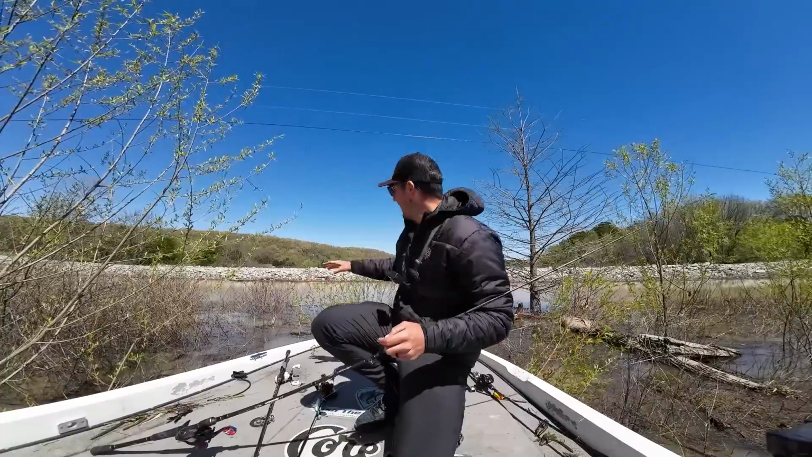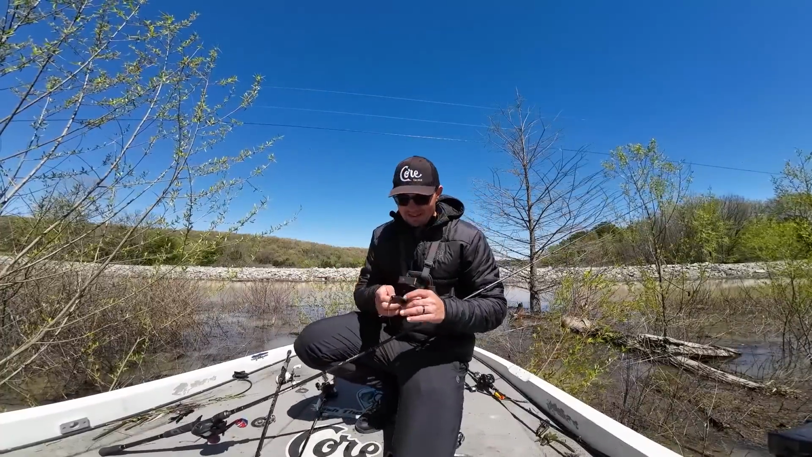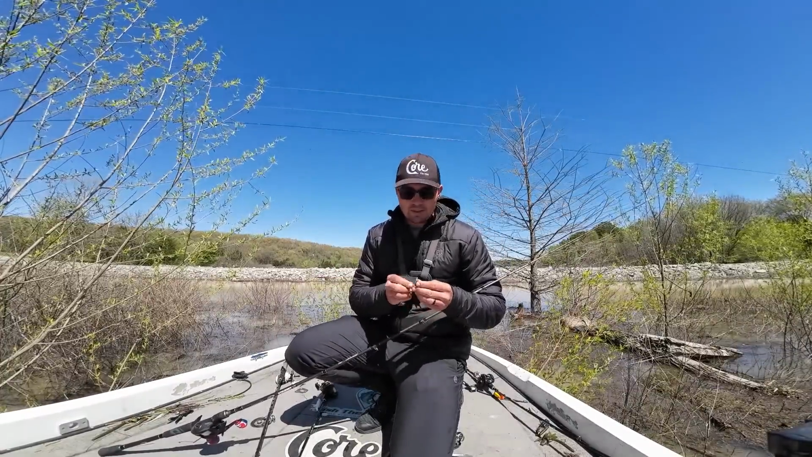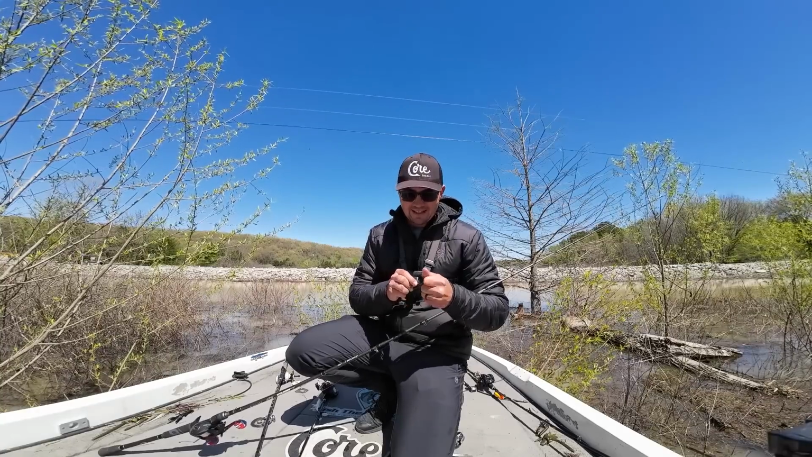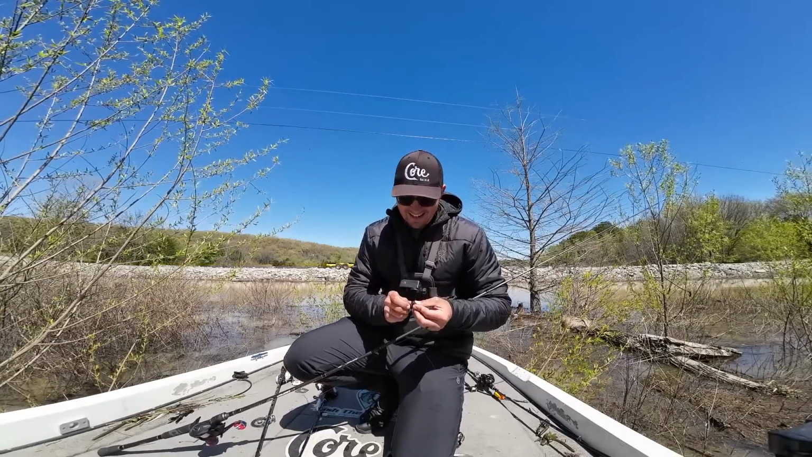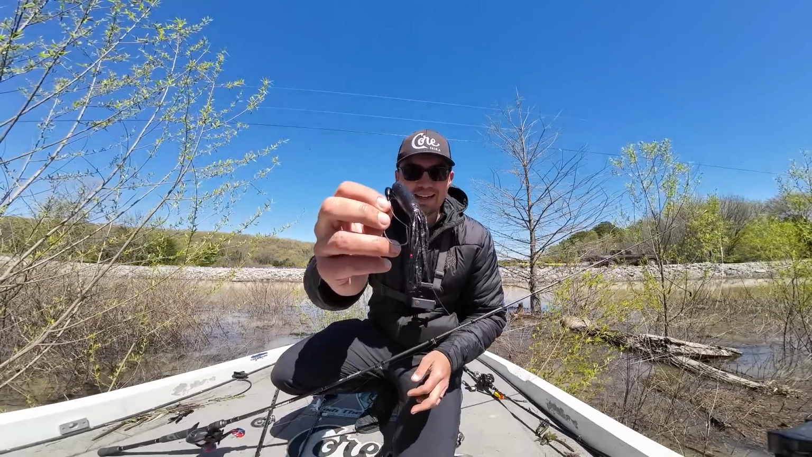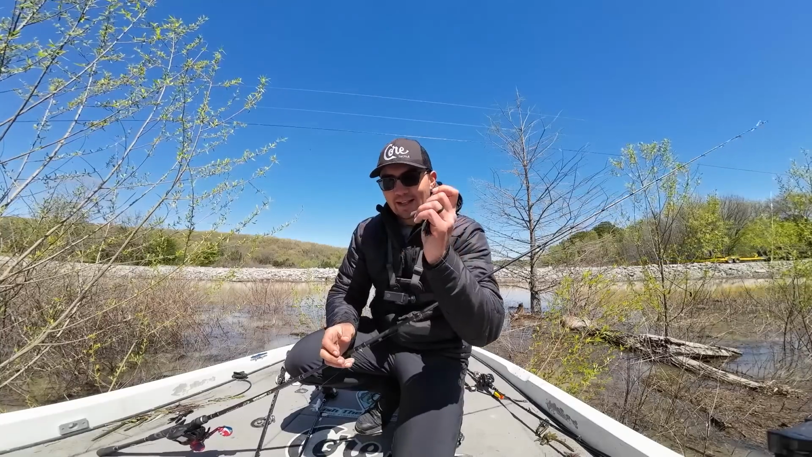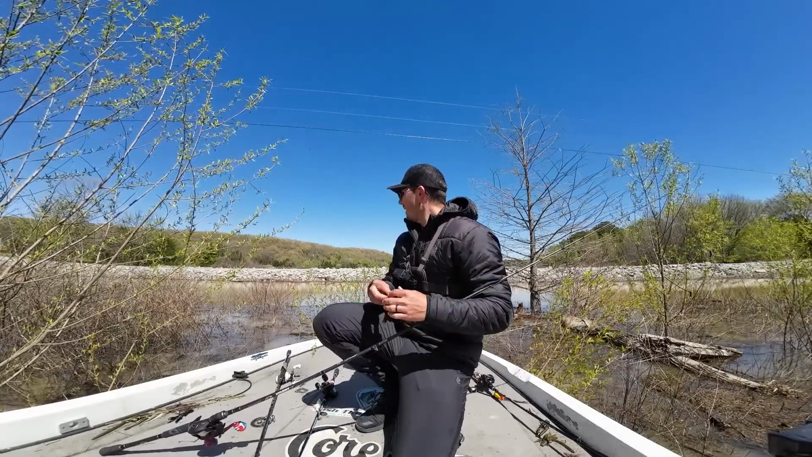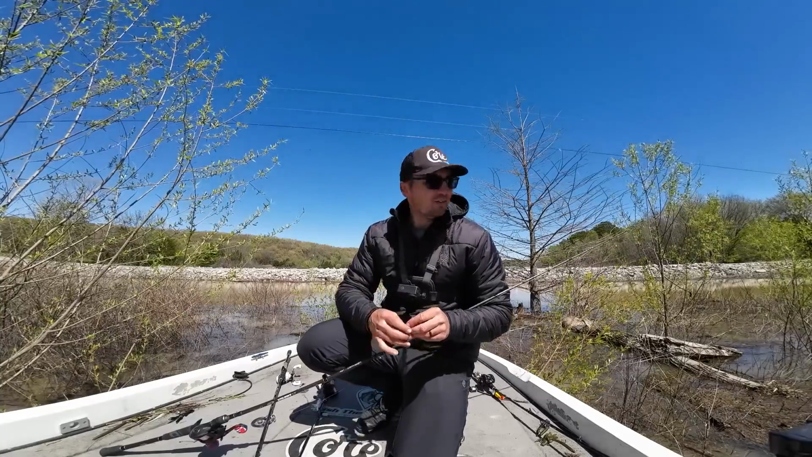I'm trying to get a casting angle on this riprap that's back here that is normally out of the water in the winter, but has water on it right now because the lake on Beaver here is 8 feet high. And I got that fish, barely got him over all those trees, and was just dragging a black neon flipping tube. Little rattle inside. It's a great spawning bait. Super dirty water, but maybe we're gonna get on a few fish back in this little deal.